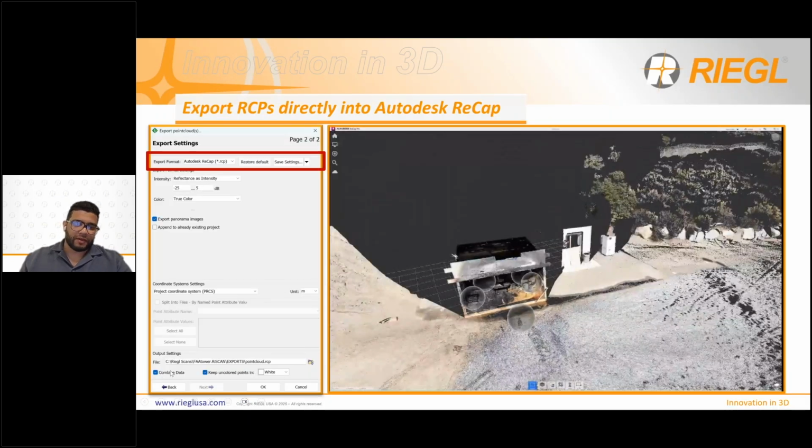So here on the bottom, there's an option to combine the data, and that'll take the entire data set and just put it into one ReCap file, and it is structured, which is what I did in this export. ReCap will be able to tell the individual positions from one another and structure it out so you don't have to do an individual export for each position.